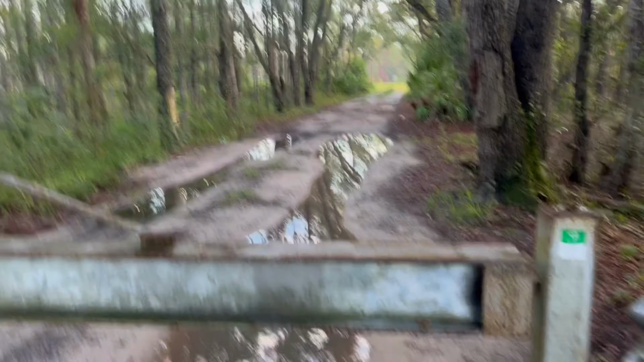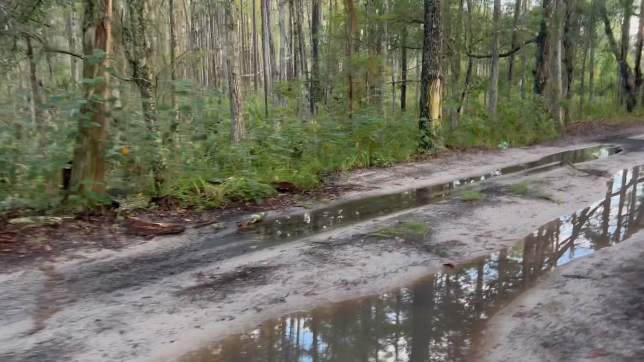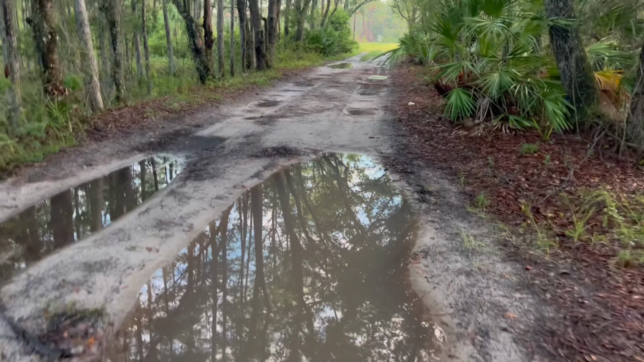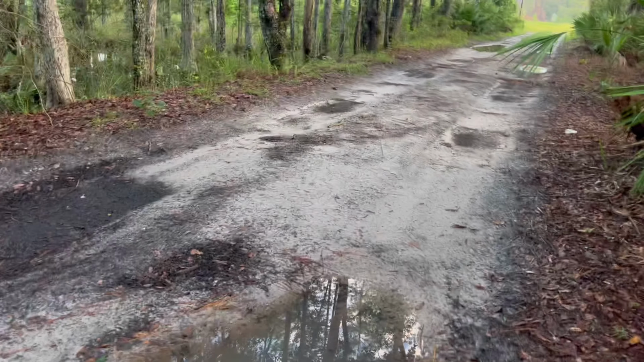All right, here we are at the Dallas Boulevard Trail. And you can see a ton of rain here. Standing water.